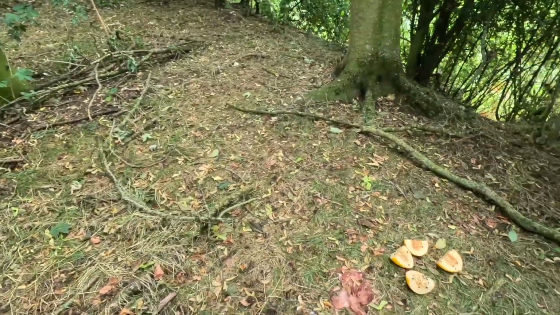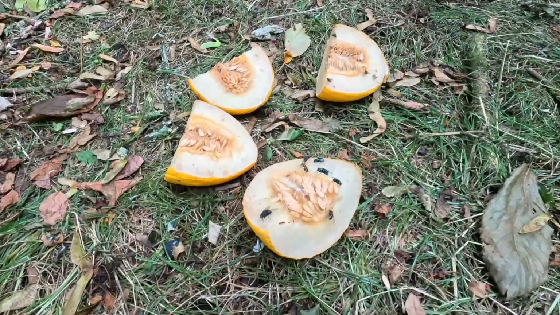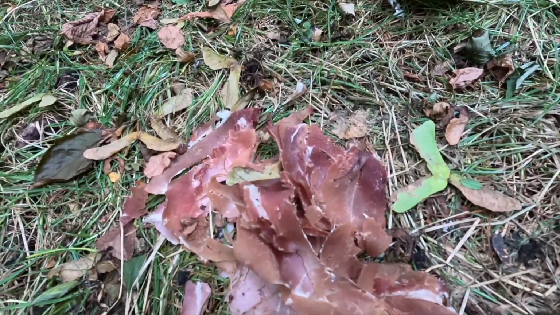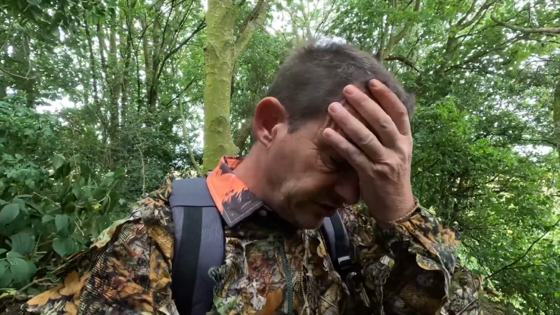Day 3. 72 hours these have been out in the woods now. Nothing is touching them. Flies all over the melon. It doesn't look like anything's eaten the meat. Oh dear. I'll check the trail cam anyway, but I'm not too excited. Right, let's just ignore day 3, yeah? I think I turned the trail cam onto off instead of on. Luckily we've still got days 1 and 2. It doesn't look like anything's happened on day 3 anyway, so we'll just leave that going for another day or 2. These things happen. Always check your cameras, make sure you've got it on right before you leave.